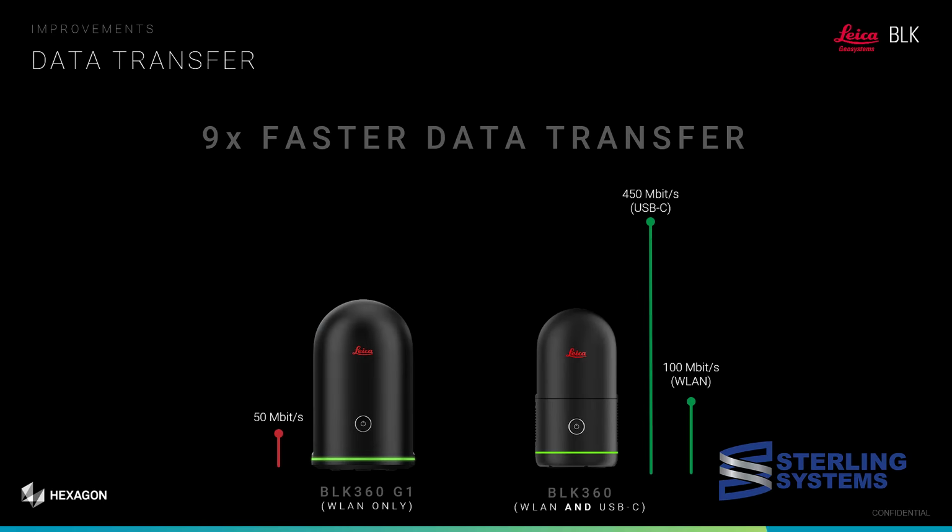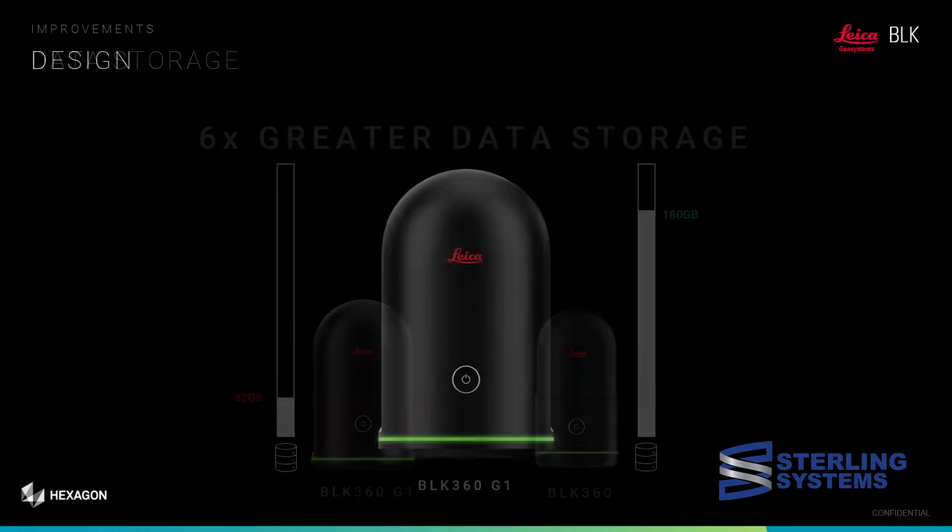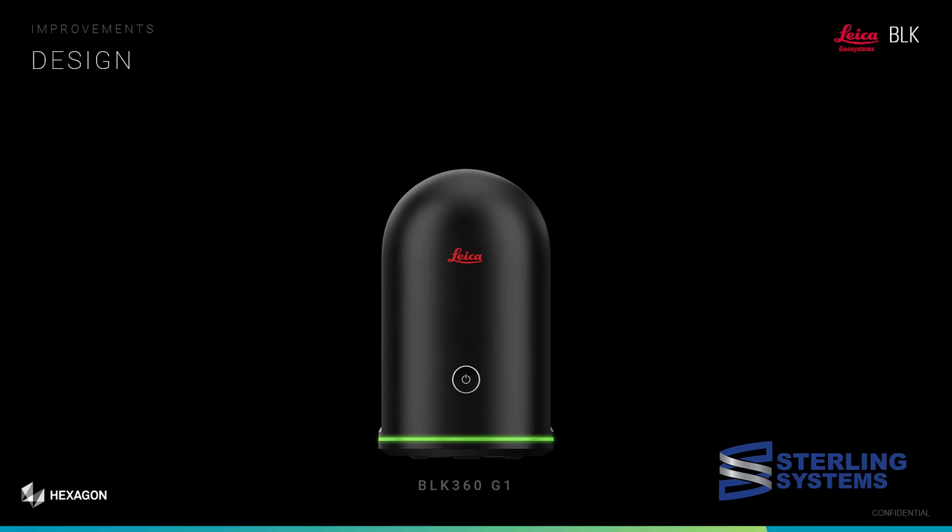Talking about data transfers, one of the biggest complaints in Generation 1 was it had to be via Wi-Fi, so the transfer was really slow. Now we have a USB-C transfer rate that's 9 times as fast. The data storage is much larger on the G2, so it can even hold 1,500 scans.